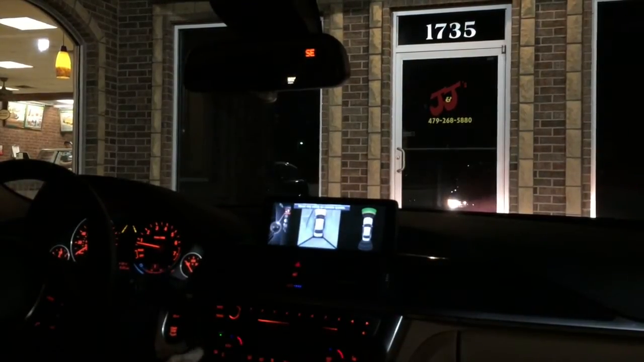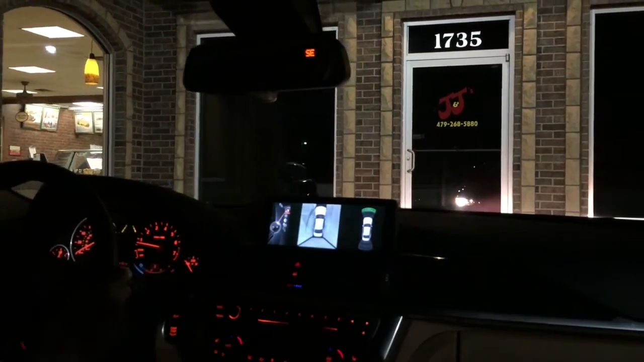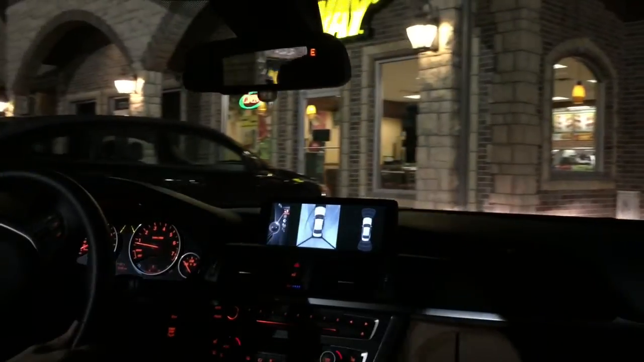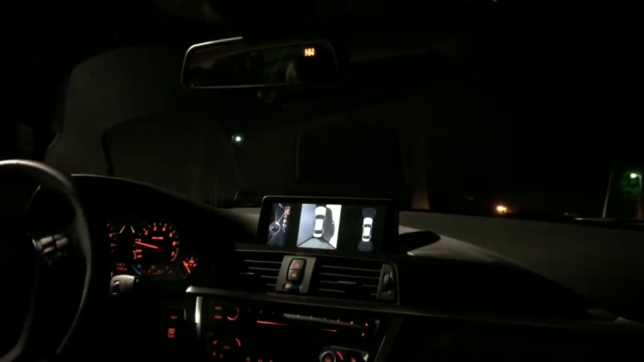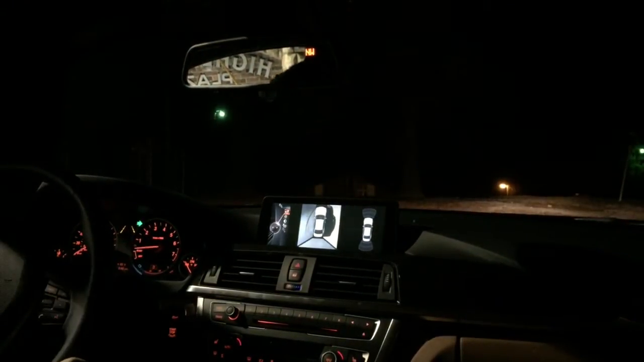It got hot in here. Alright, and you see our park distance control and rear view or around view monitors. The LEDs in the mirror are really, really bright too. Oh, and there's the start-stop technology.